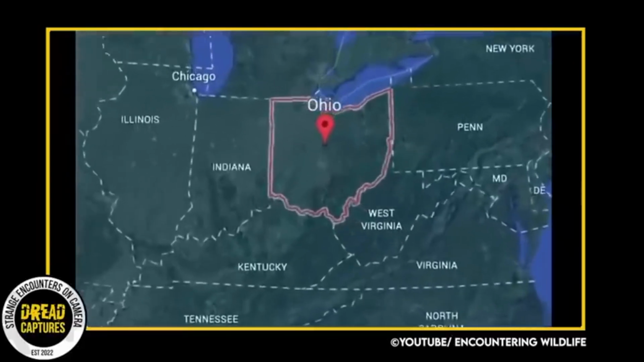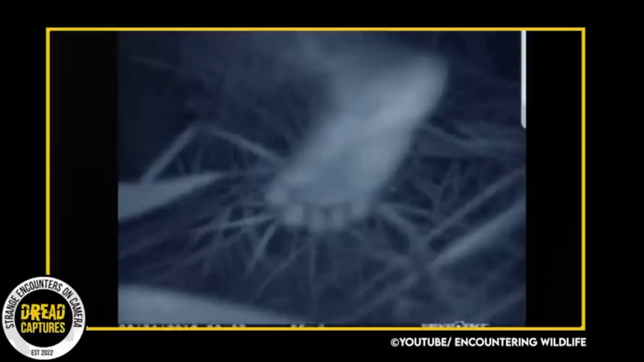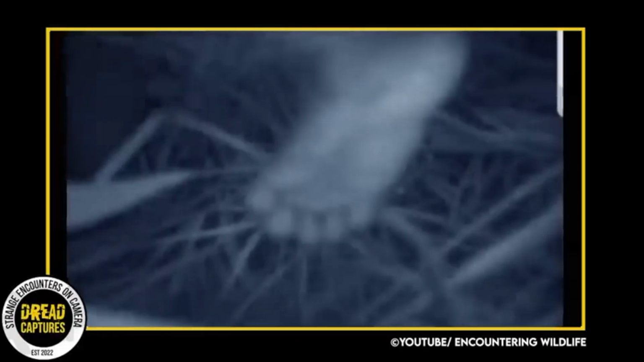This next trail camera footage is from the state of Ohio and was shared by Russell Morris. The caption he wrote suggests that it may be a Sasquatch foot. Given its features, fat toes, no arch, and a hairy leg that does not resemble a human's, he may be right. The motion detection on the camera was activated at 3:27 a.m. and it captured exactly what the caption describes.